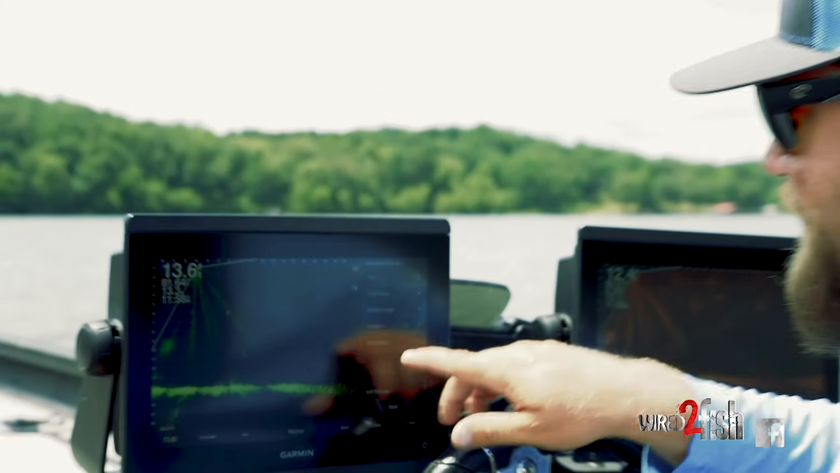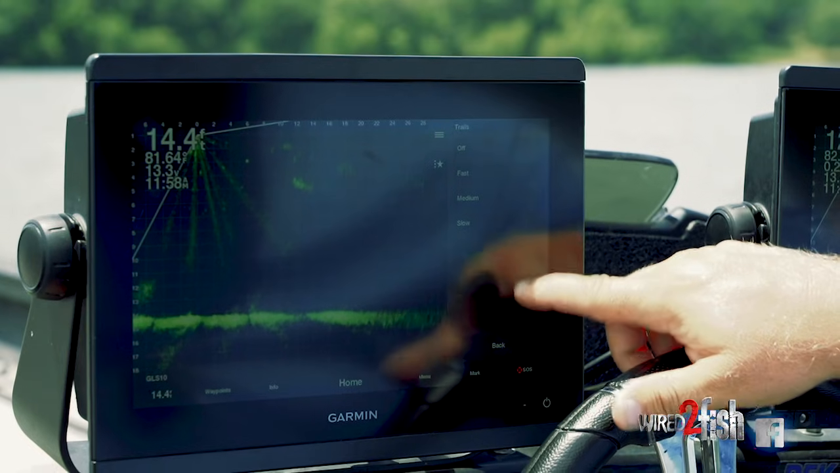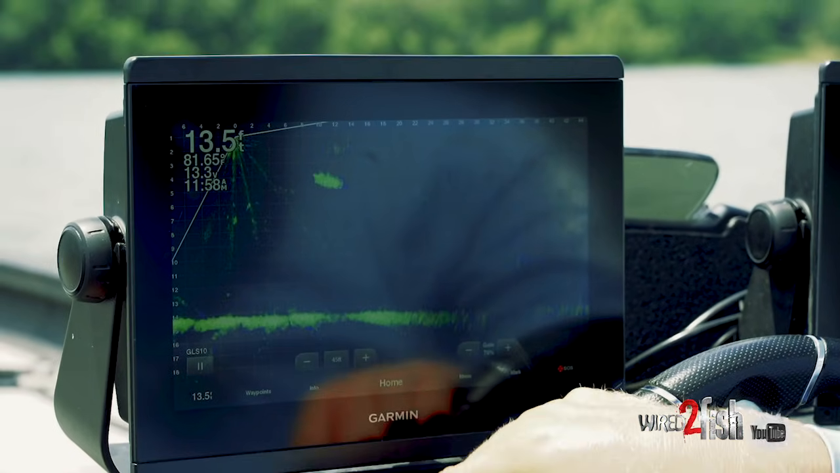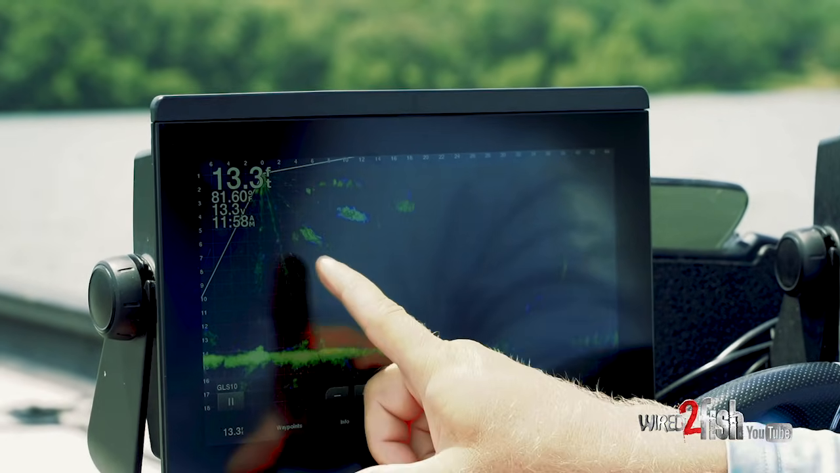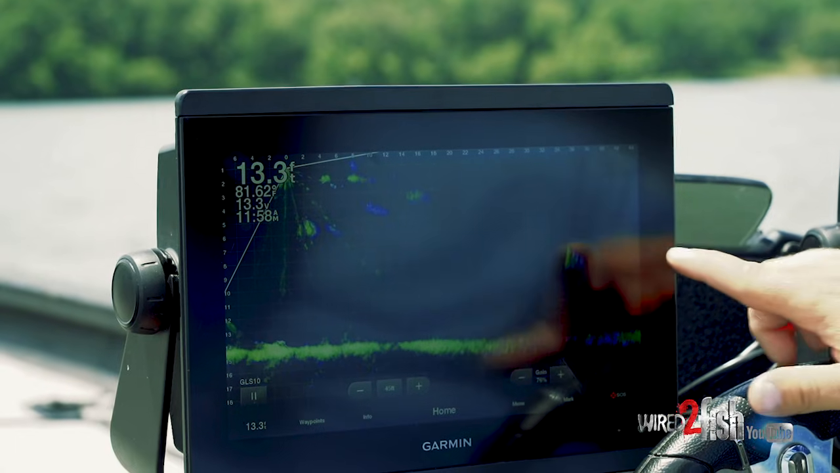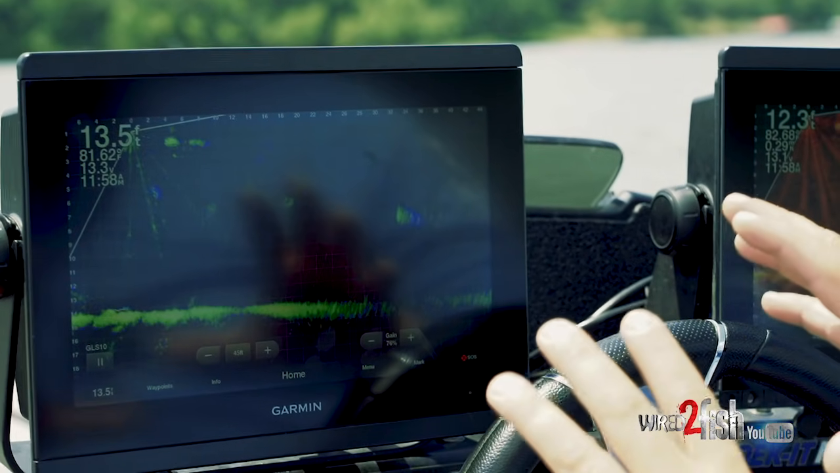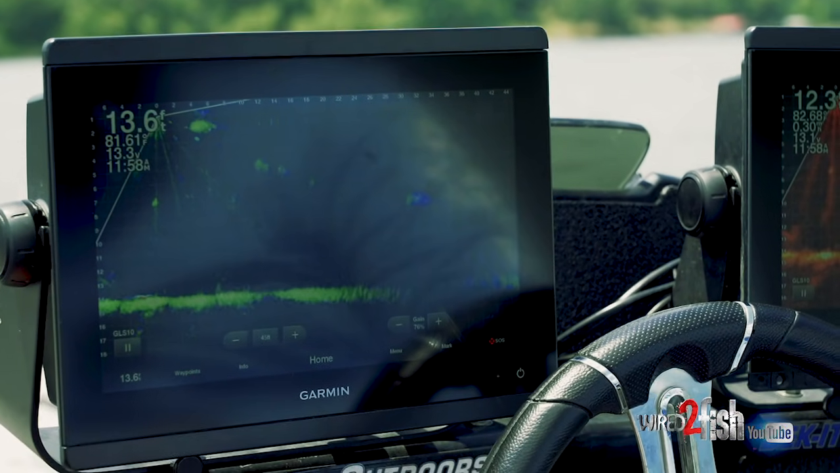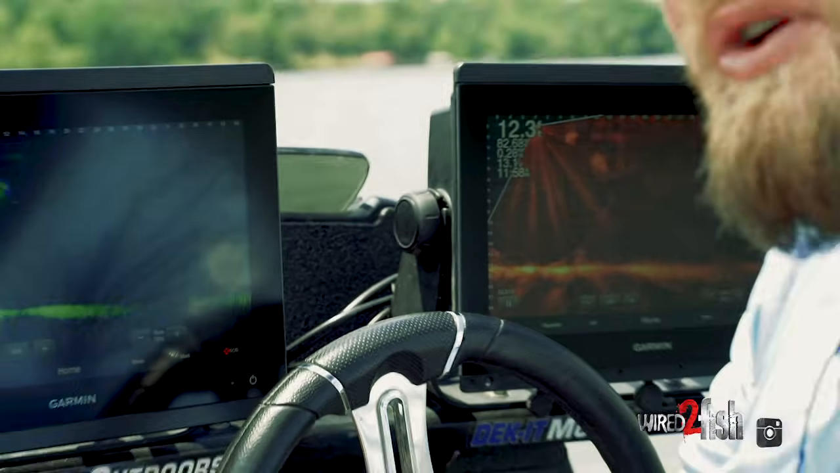So we go into menu, sonar setup, appearance, trails, and I'll just hit medium at this time. See this bait fish here? You'll see the trails of the bait fish. We've got a guy swimming here. It just allows those things to stick out a little bit more. This is a tip you can use if you're having a hard time finding your lure or individual fish.